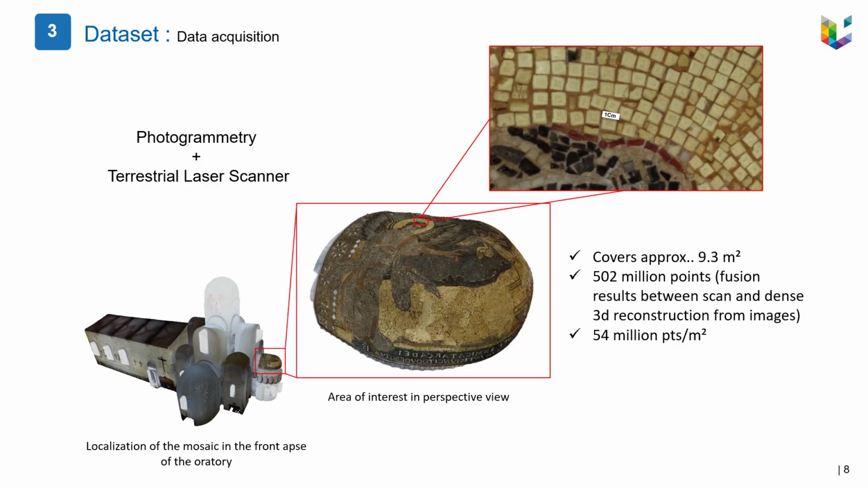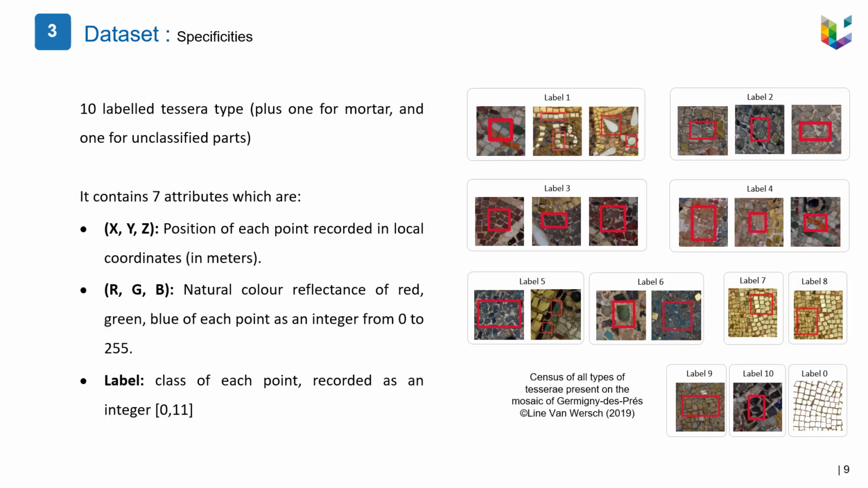The result covers approximately 9.3 meters square and consists of approximately 500 million points, which represent an average density of 54 million points per meter square. A classification for the census of the main type of tesserae was made based on the expertise of archaeologists as well as on the sweep of all the mosaic to identify this type of tesserae visually based on properties which are mainly the color, the type of material, the shape, and the size.